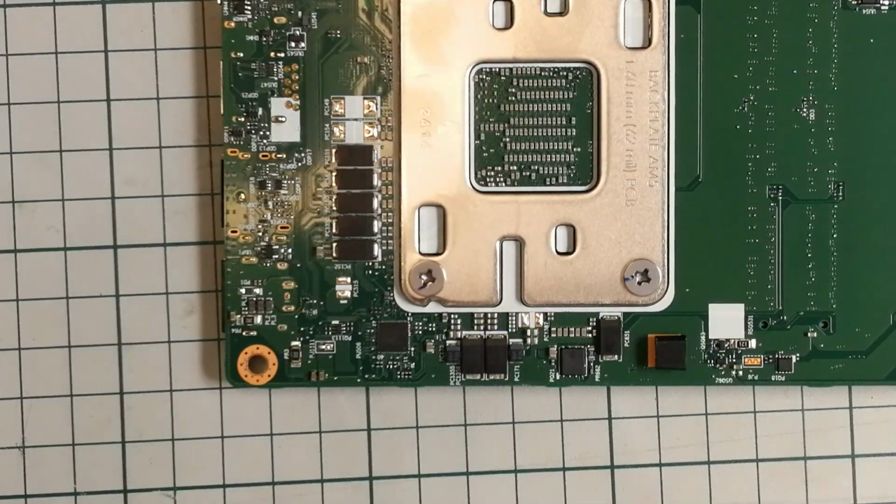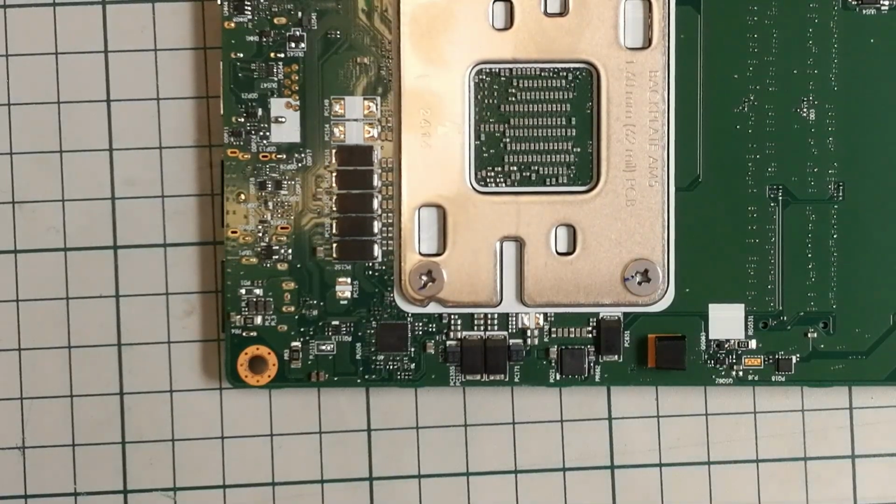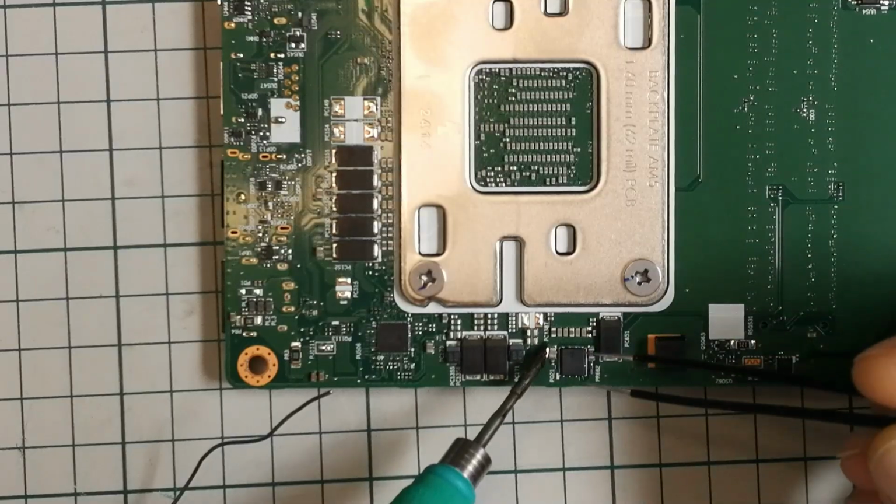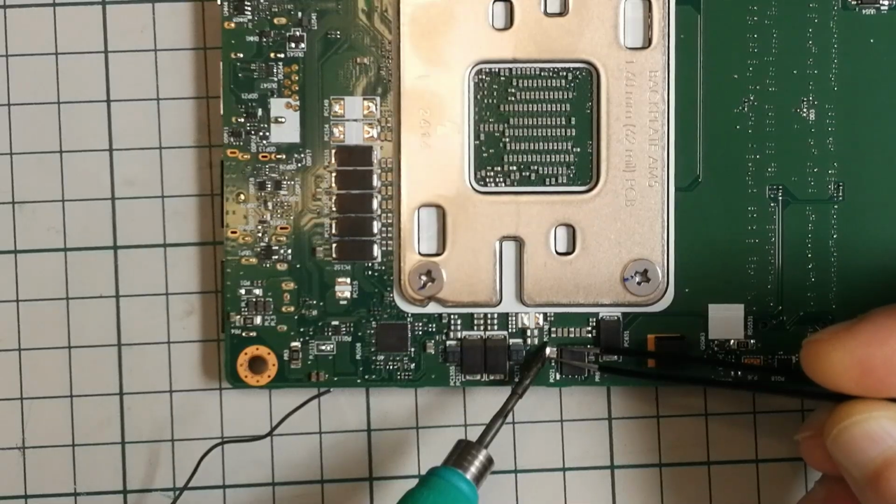Well, the time has come to remove the capacitor. I think I'm gonna pick it up with some tweezers. Don't know if I'm going to add some flux to it, but let's try with this tip. This is a C210 tip and it's bigger than a piece. Yeah. Come on, baby. Maybe I should add a bit of flux.